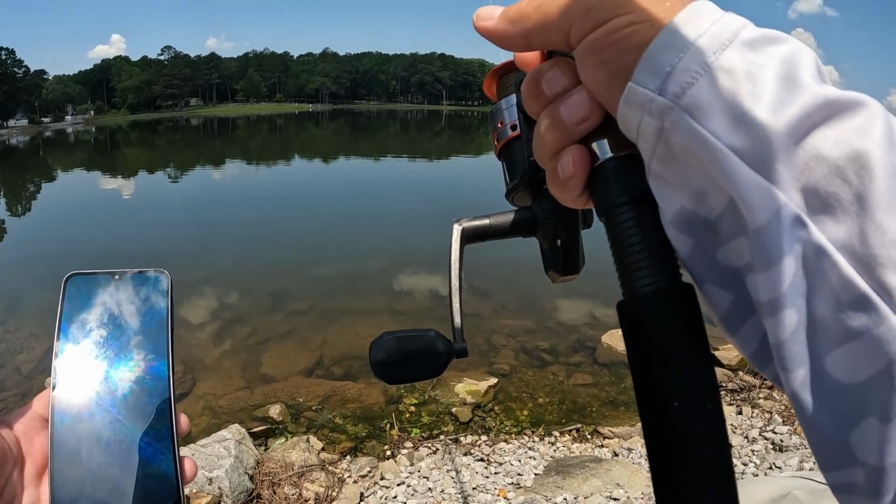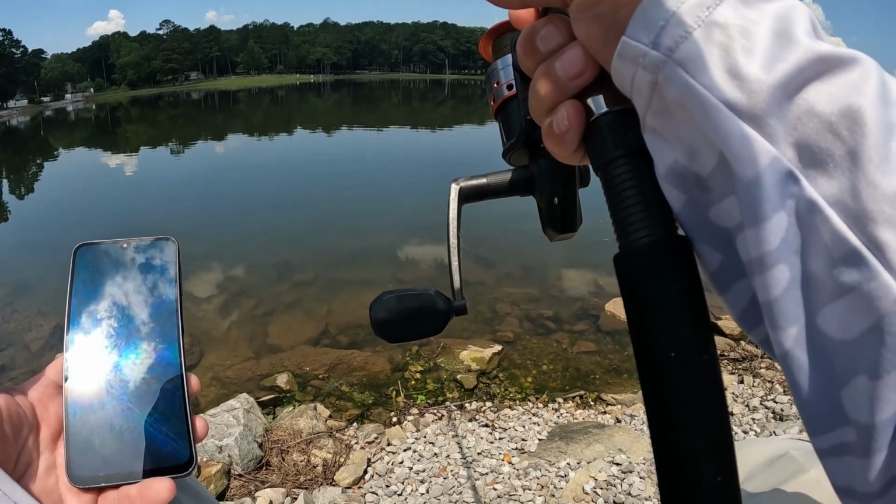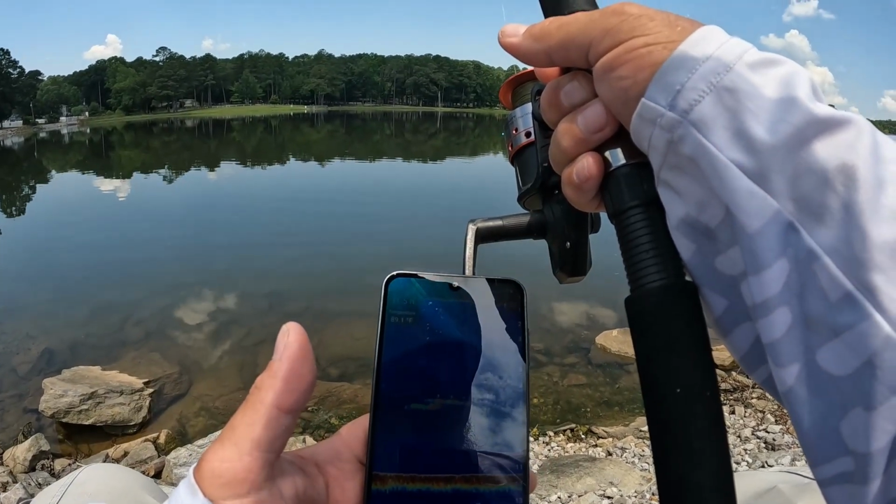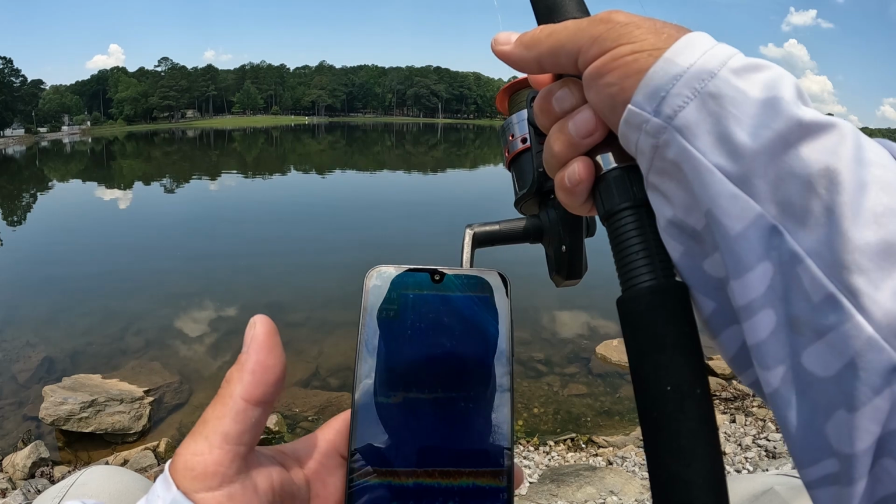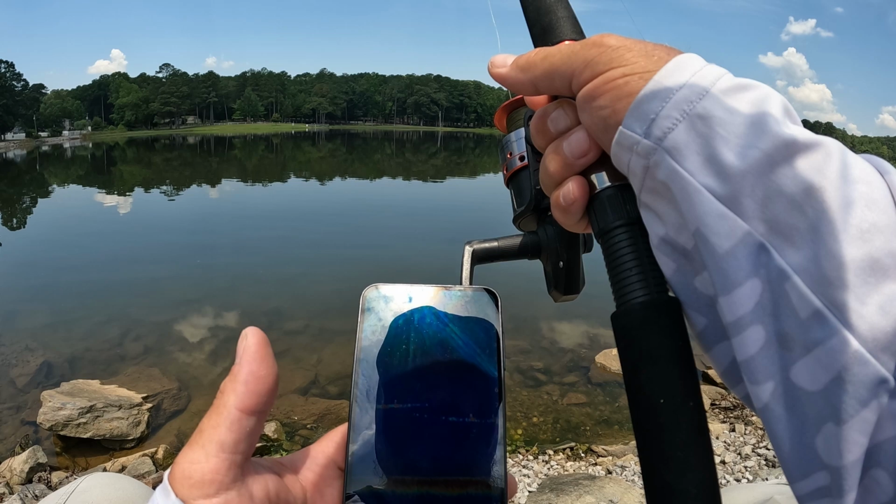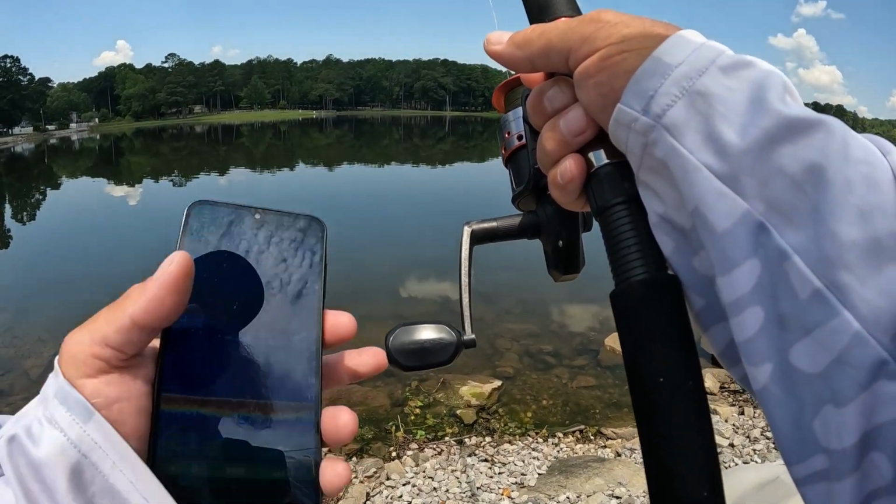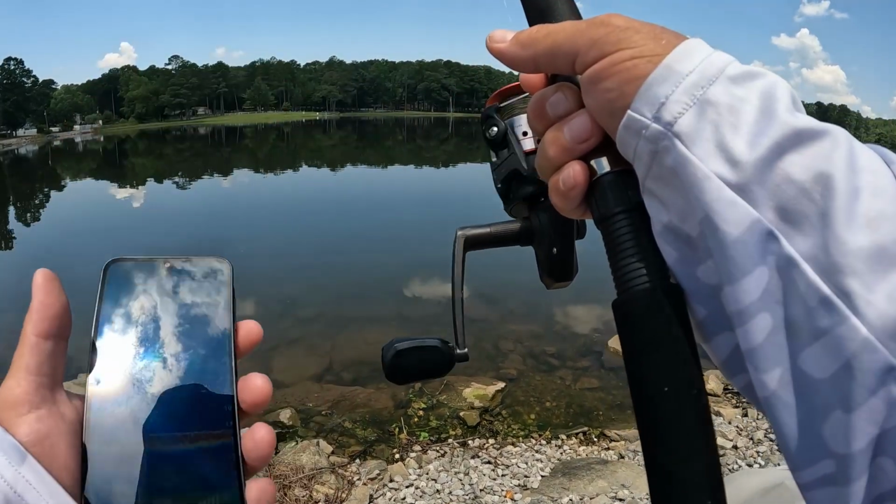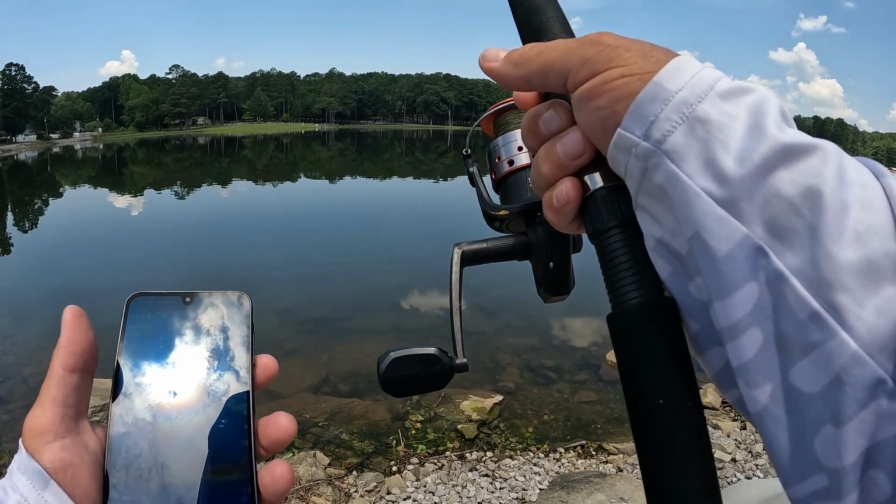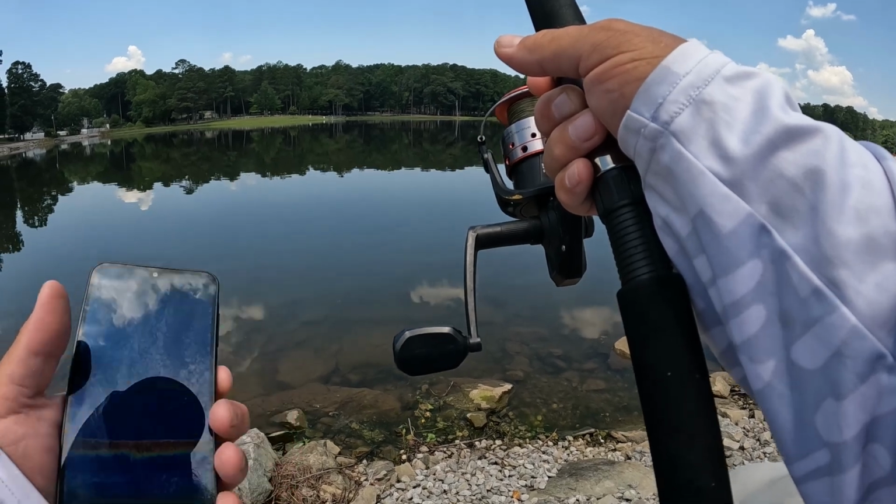Cool. And there's a fish. There's one at 8, 7, 7, 7. So there we are. One at about 8. Another one at about 8. Cool. One at 7. 8, 8, 8. A whole bunch of them at 8 foot. Cool.